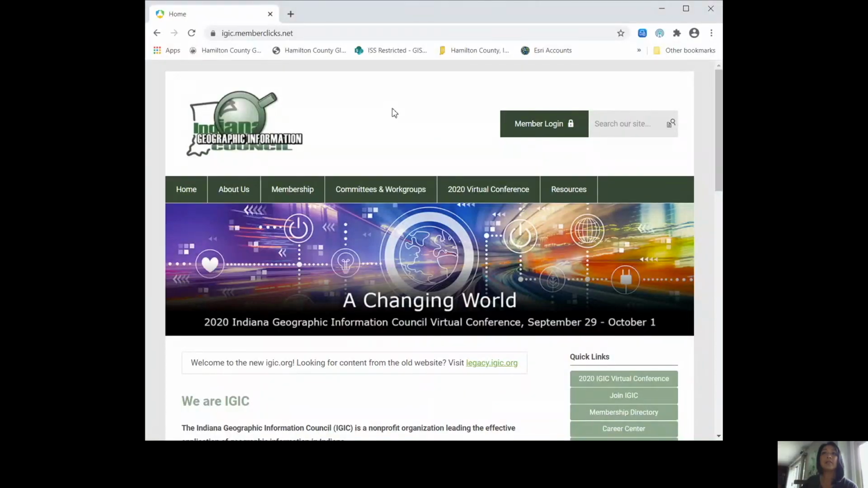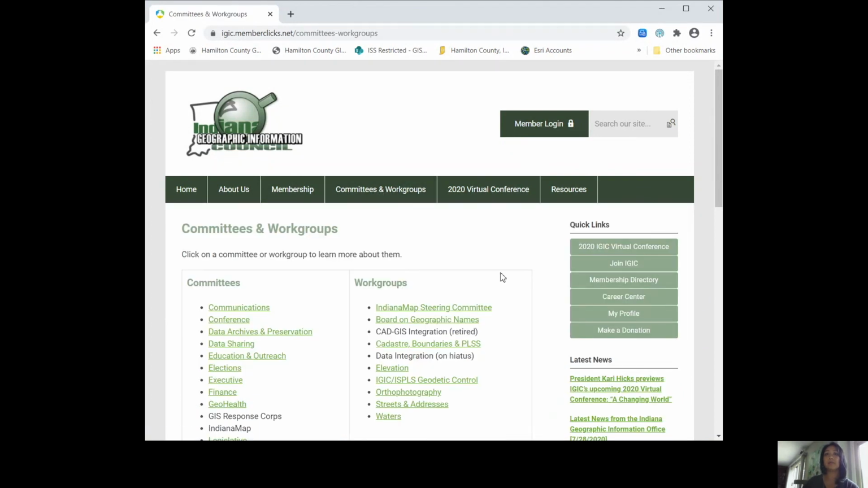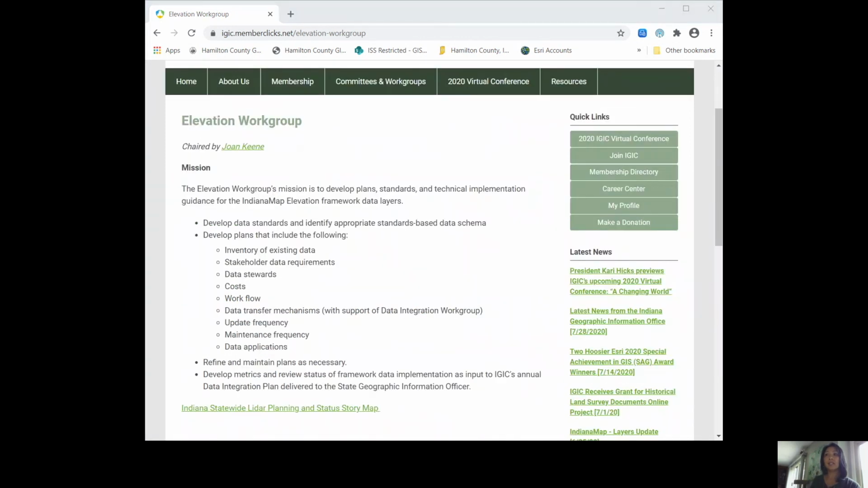The story map can be found on the IGIC website by going to the Committees and Workgroups tab, and again on the Elevation Workgroup's link. The IGIC Elevation Workgroup is responsible for Indiana statewide LiDAR planning.